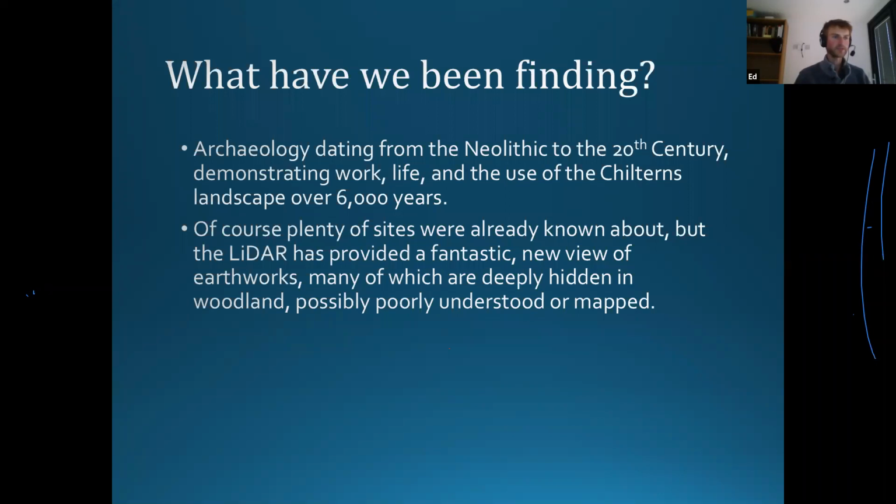of those earthworks, many of which, as I say, are deeply hidden in woodland, many of which are poorly understood, poorly mapped, poorly recorded, sometimes mapped in the wrong place, because obviously without getting good GPS, you're not going to be able to quite tell where on the map you are when you map these things. So we can find records, scheduled sites, that when we use the LiDAR, we can see have been mapped 50 meters in the wrong place, that kind of thing. Or half the site has fallen outside of the scheduled area because it's been mapped in the wrong place.